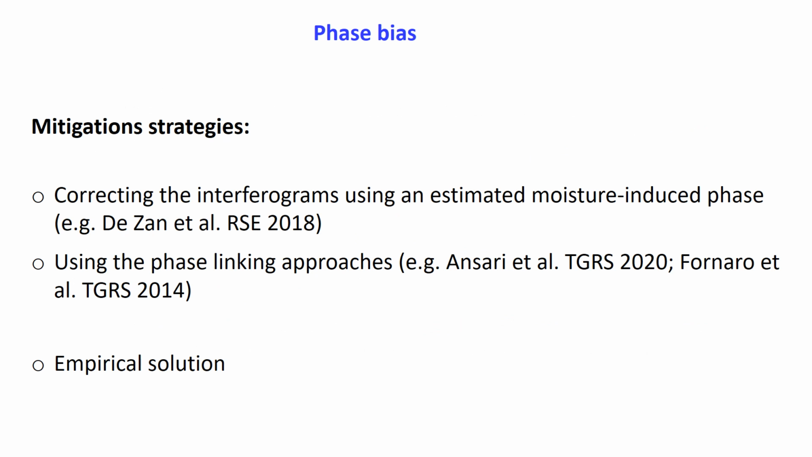The mitigation strategies are either trying to correct the interferograms using some physical models, or the phase linking approaches can be employed. These phase linking methods employ the full coherence matrix as their input, which requires the generation of all possible interferograms in the time series and are believed to have the least sensitivity to the phase bias. In this study, we propose an empirical solution to correct for this phenomenon.